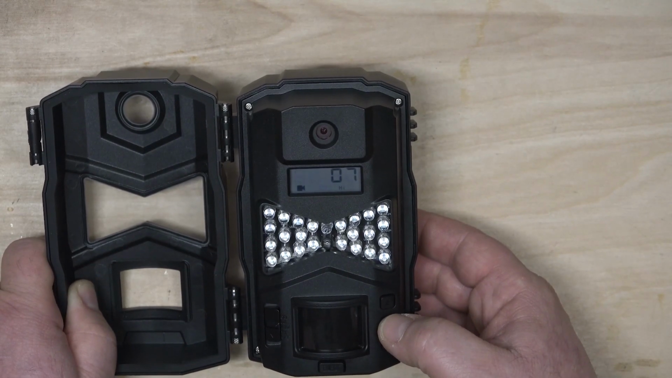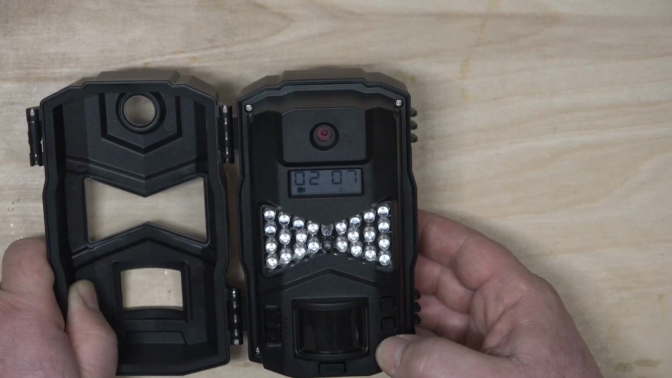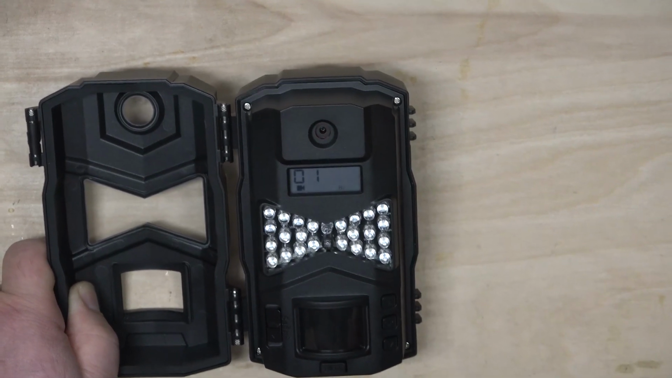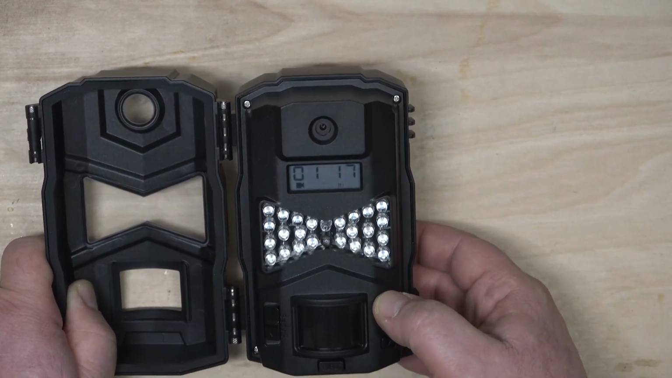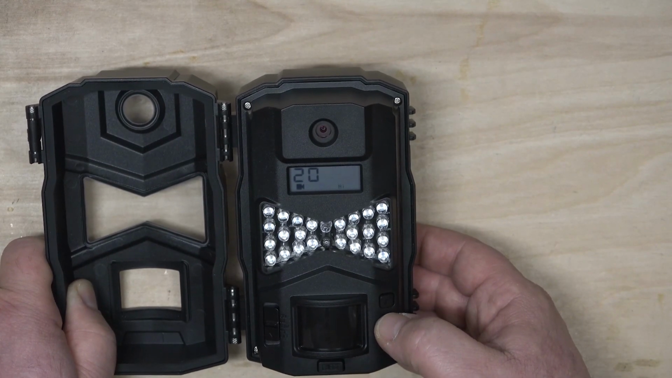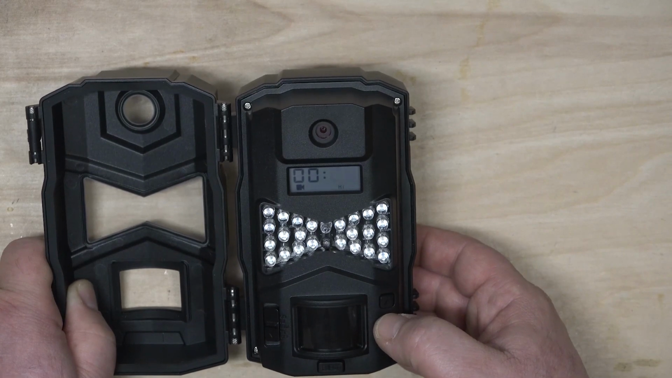That will get us to the month and day. It is January. We'll hit the down button to get us down to 1 for January. And what is today? The 22nd. So we're going to scroll up until we get to 22. There we go. Hit OK again. It's going to take us to the year. It is 2021. OK.